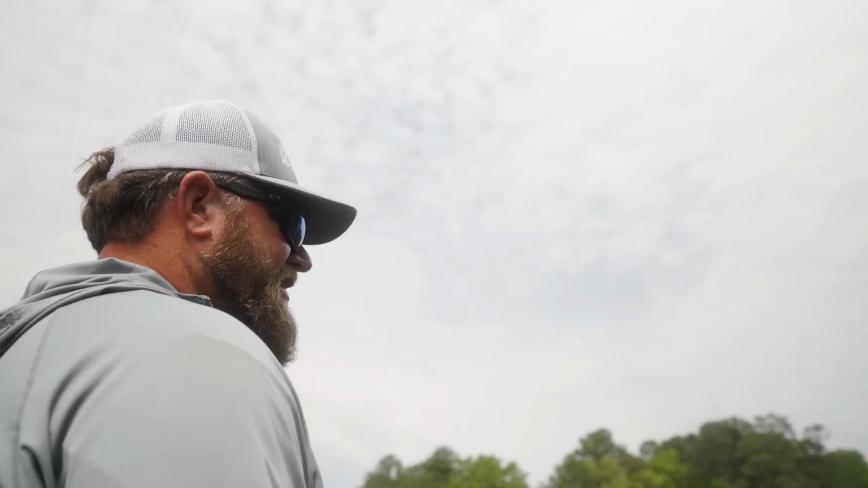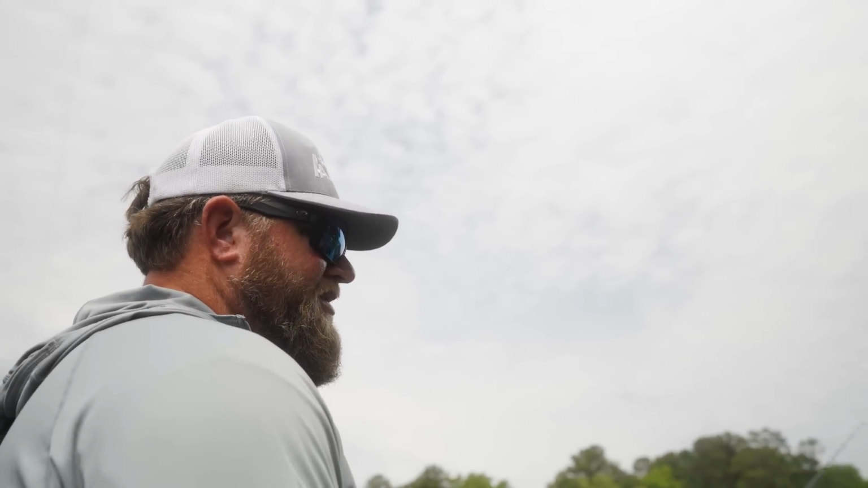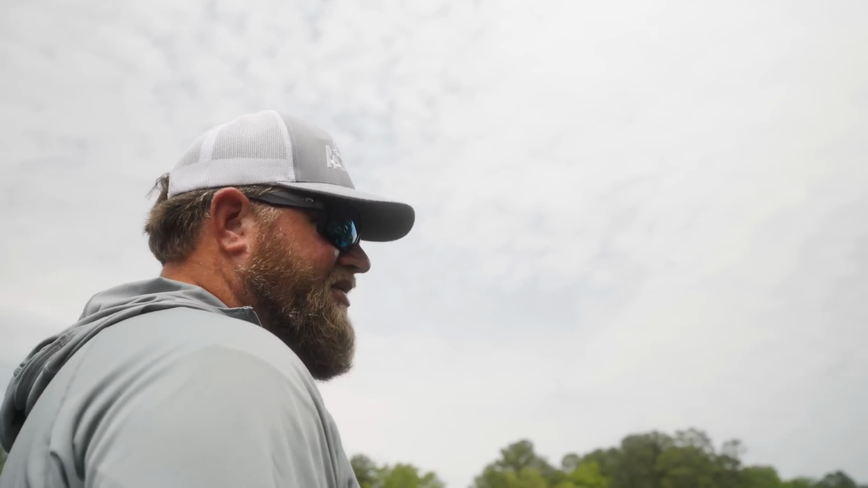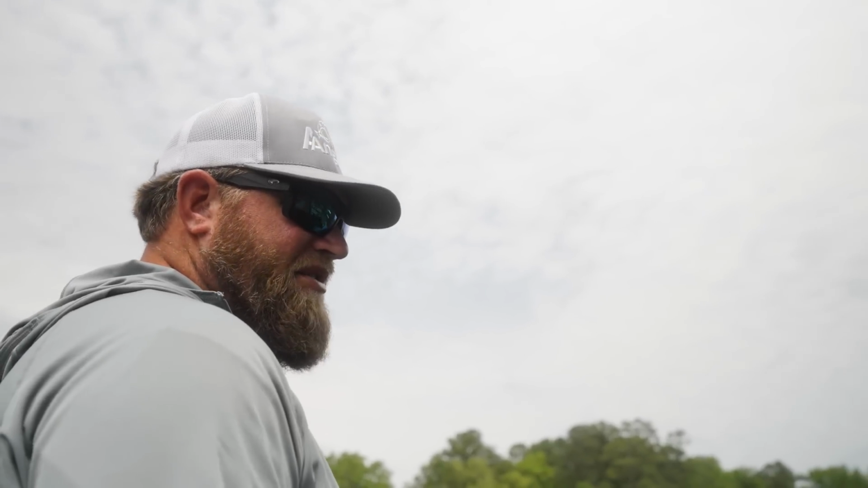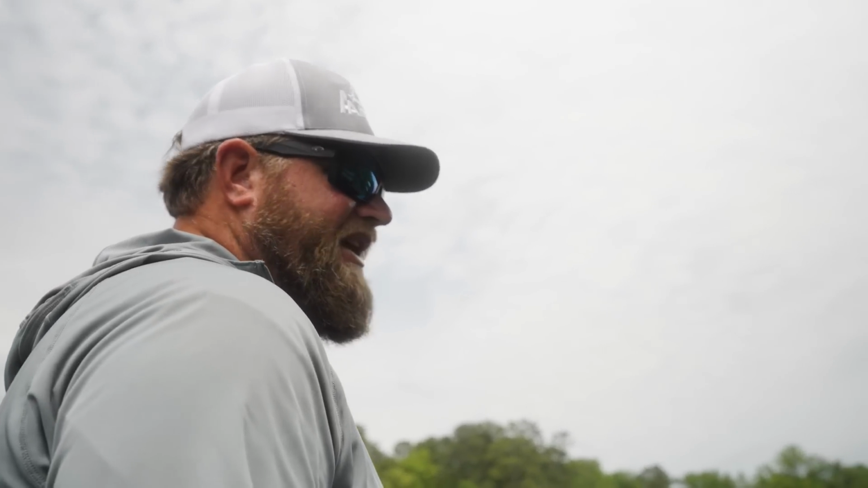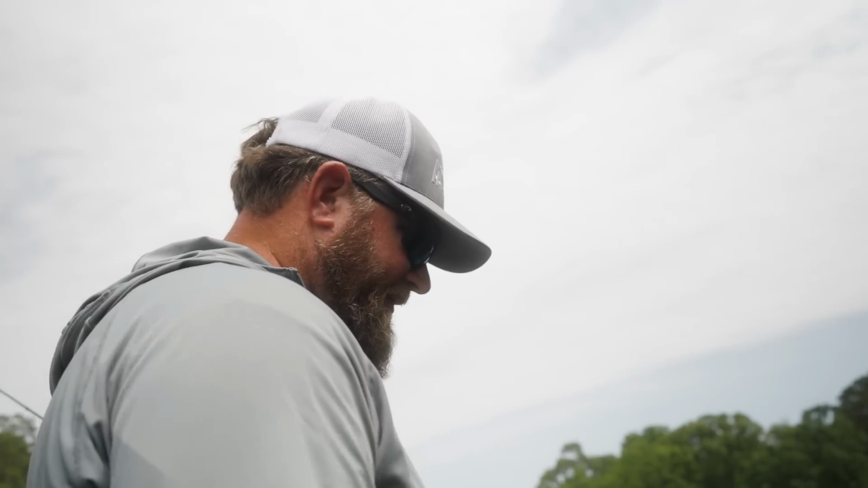Jig, swim bait. I started out graphing and found a school of spots on the swim bait, a big school. The biggest one I caught in there was 2 1/4, but I caught them pretty easy, so I feel like I can catch a limit there. Then I went around looking for some more beds when the sun came out, and really haven't found much of anything.